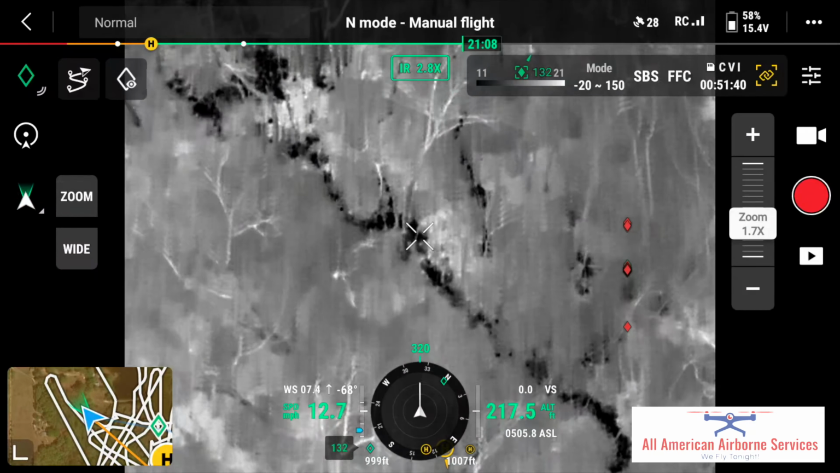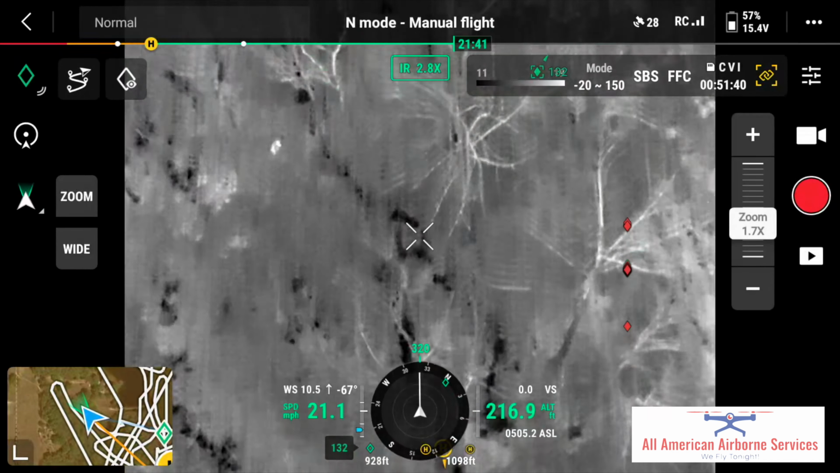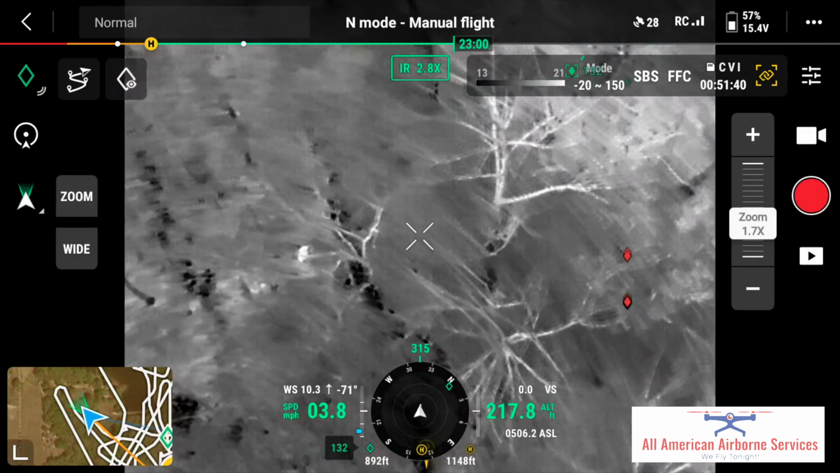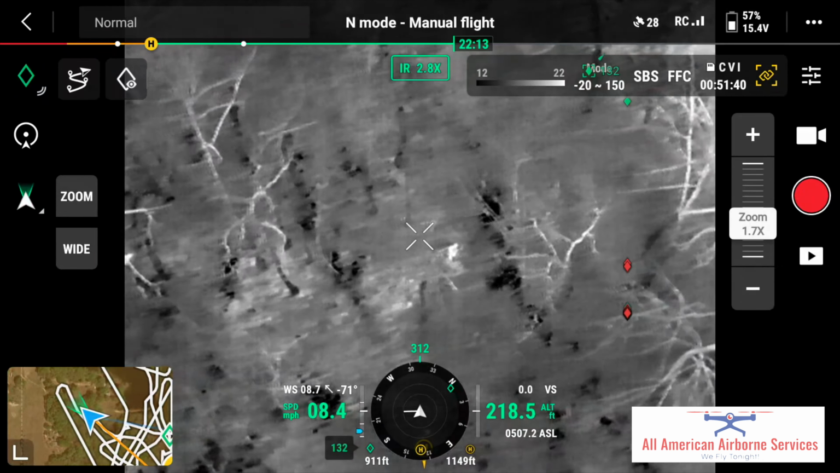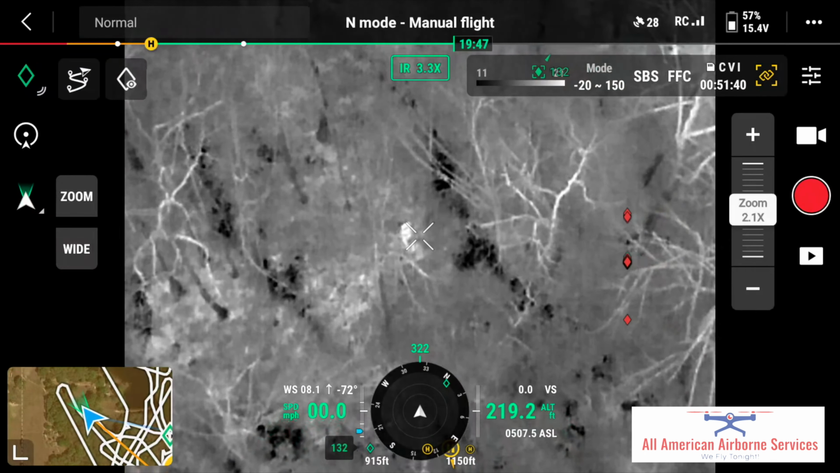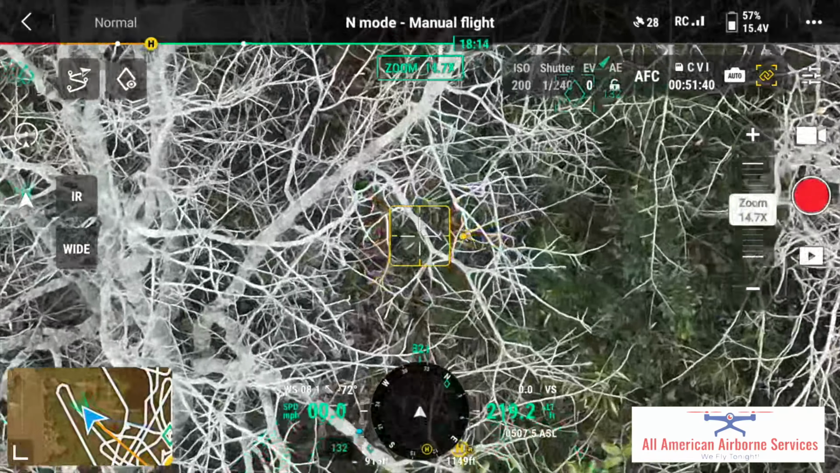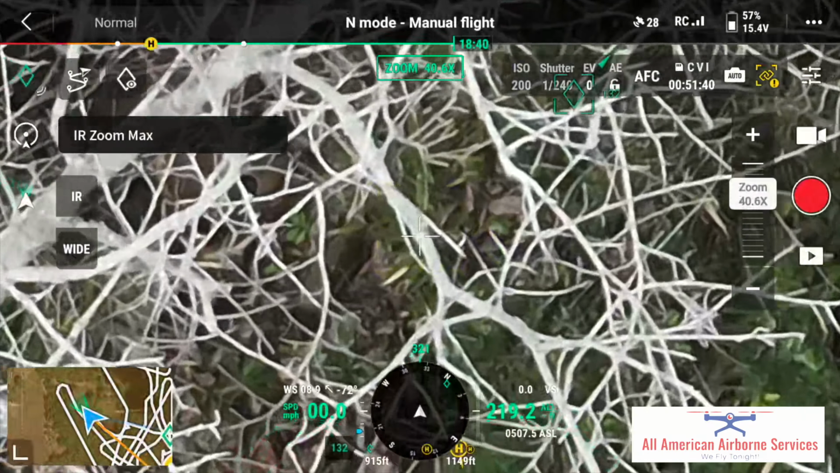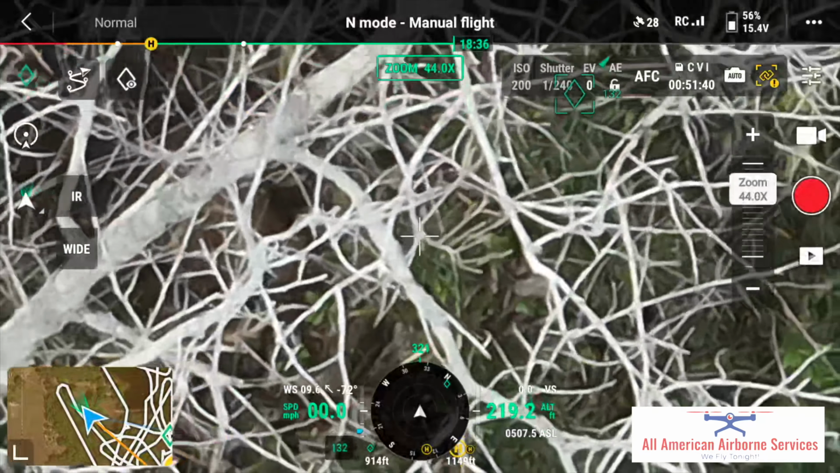Where the airport. There used to be a dirt road that went from 95 over. And this is exciting, right? Now you know why I love it. This is an adventure. You never know what you're gonna find. What are you gonna find? What are you gonna find?